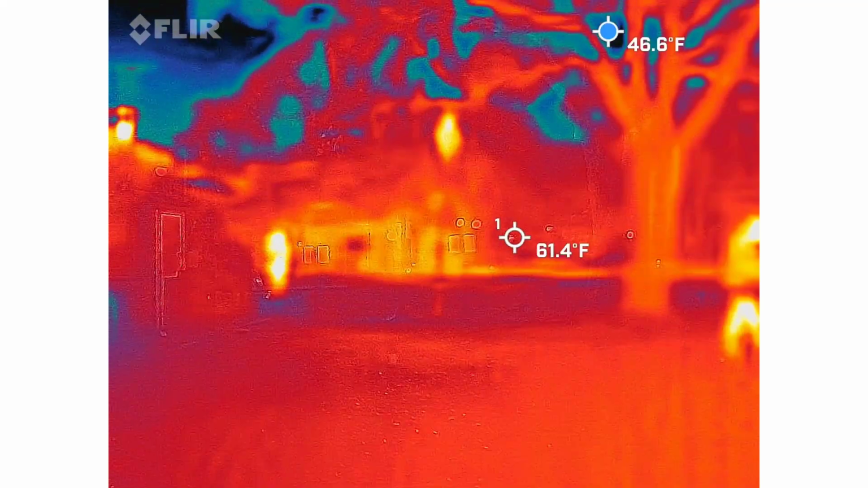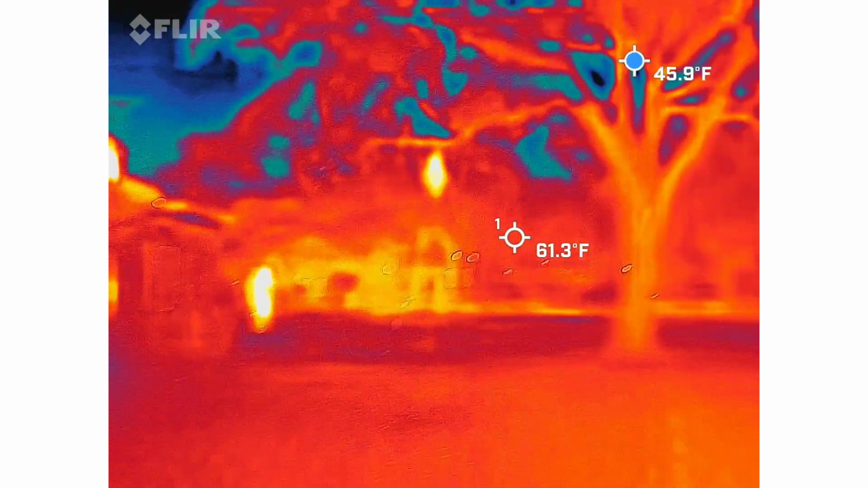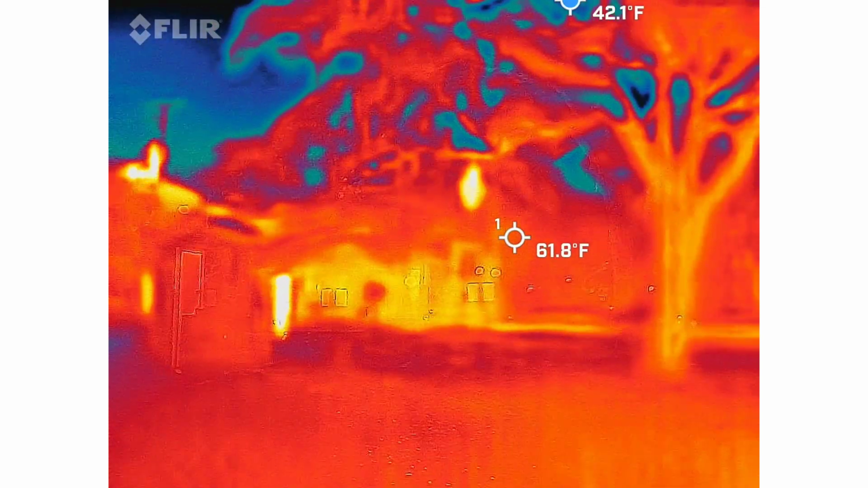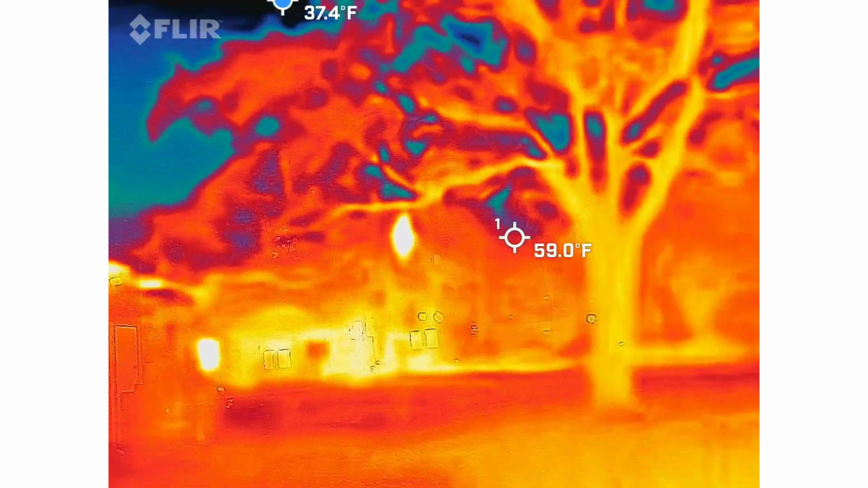What are you getting pictures of? Mine has a night vision filter on it, I don't know what that is, for my camera.